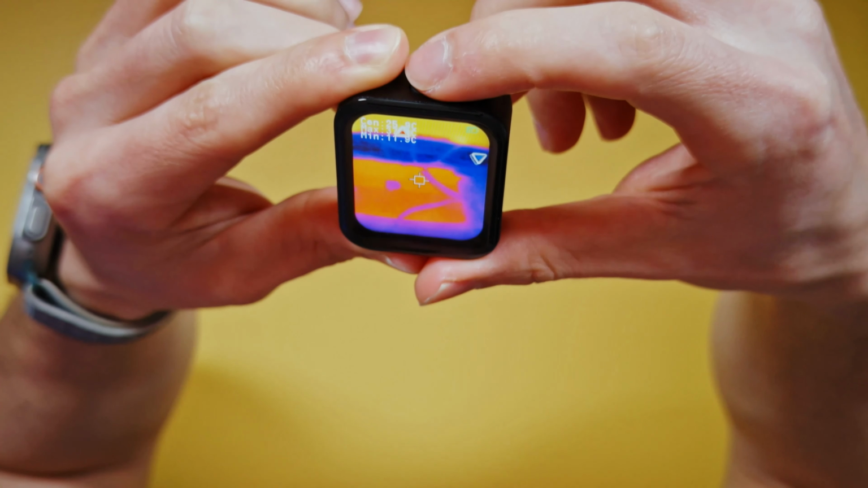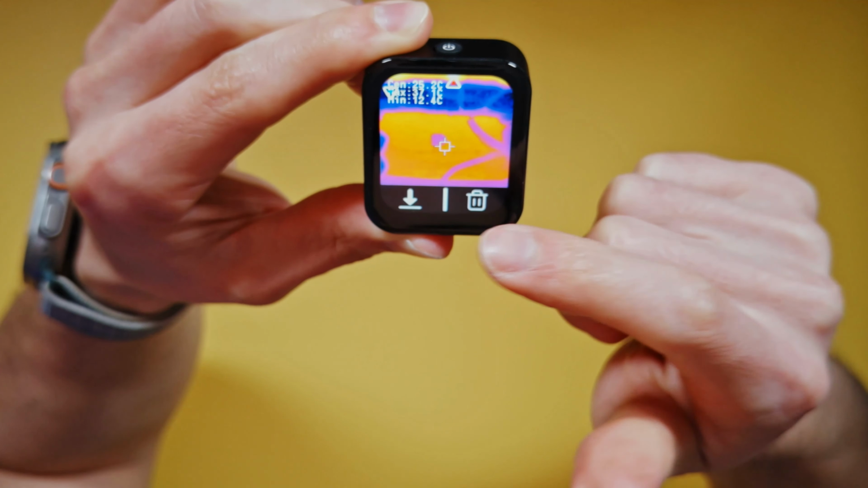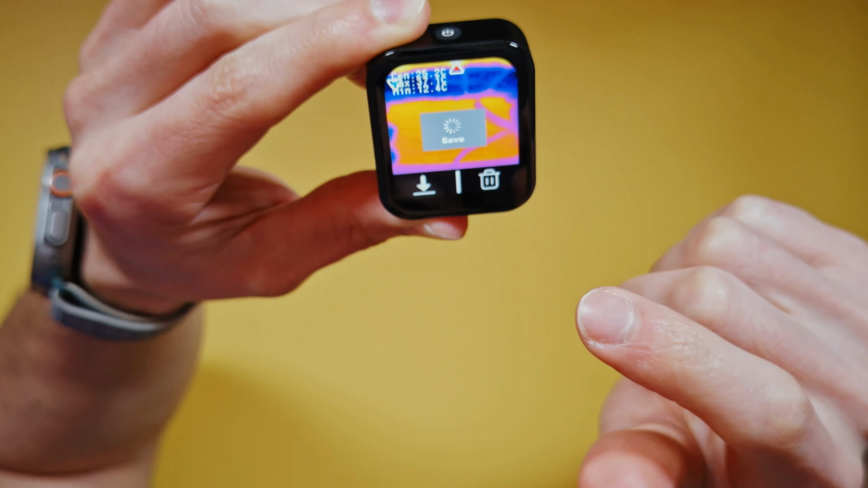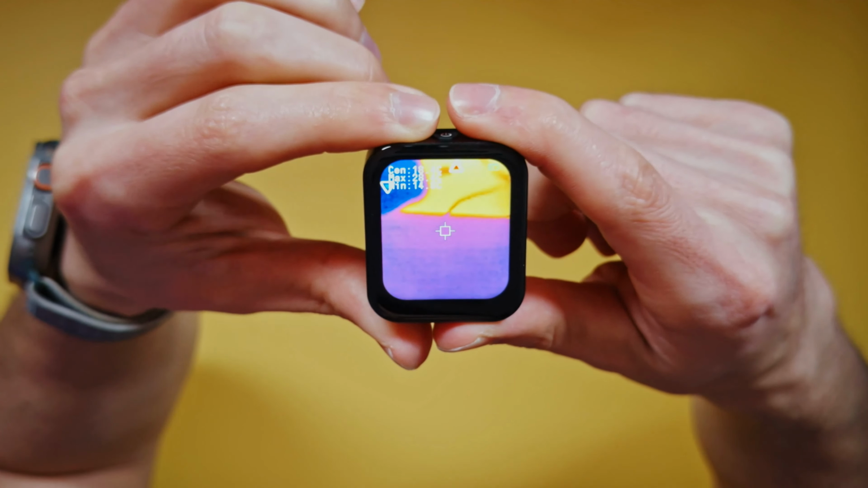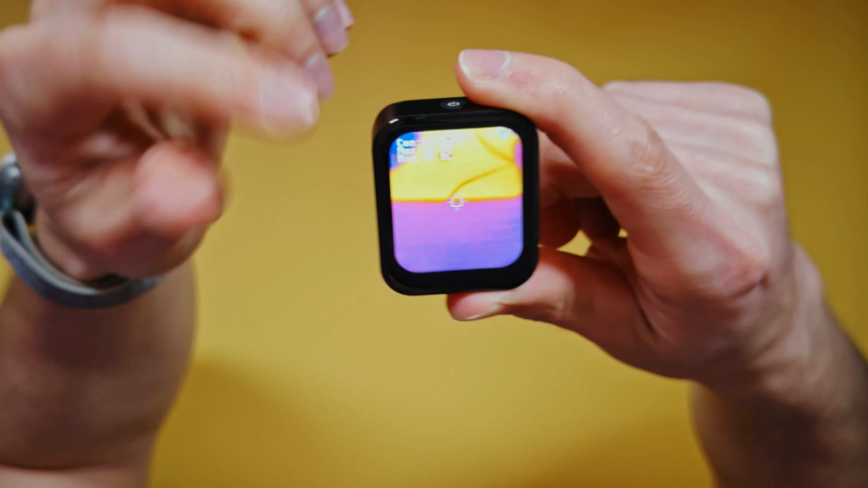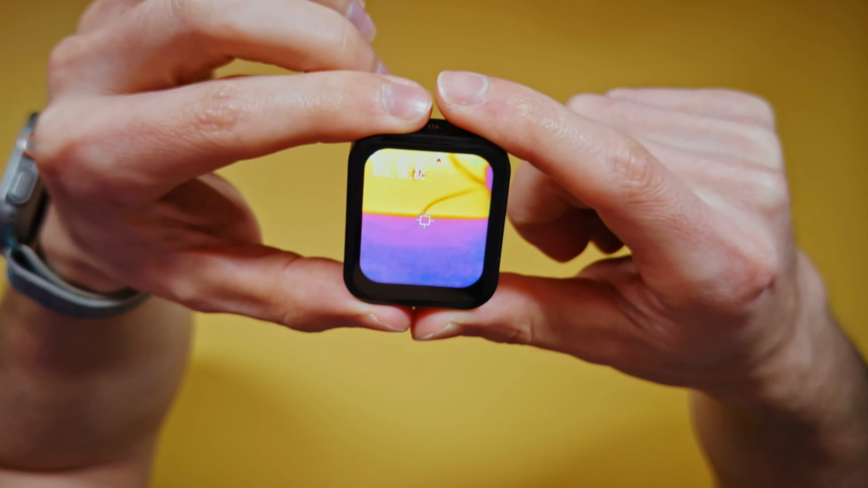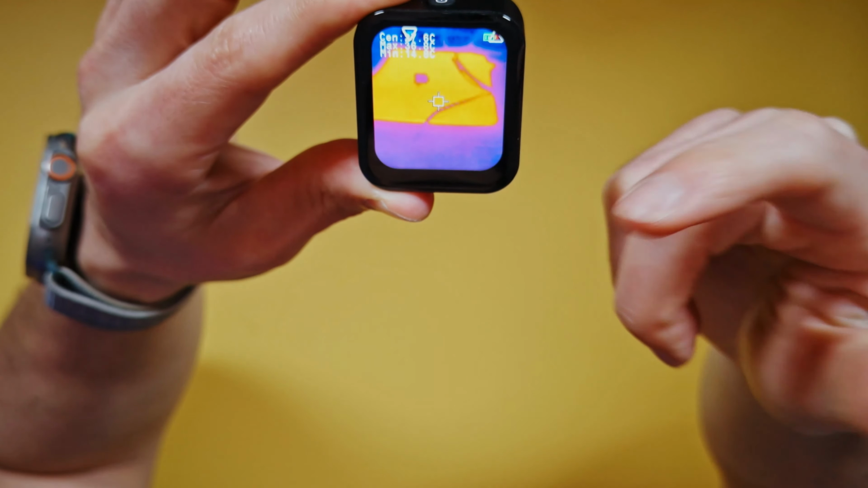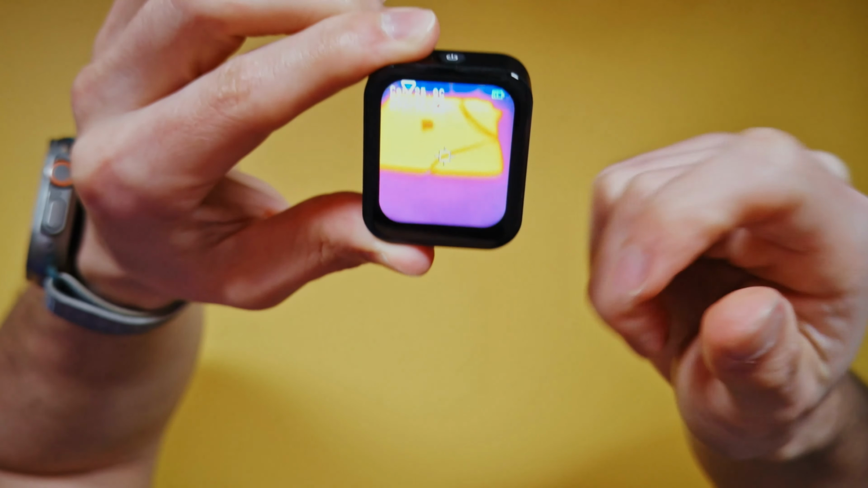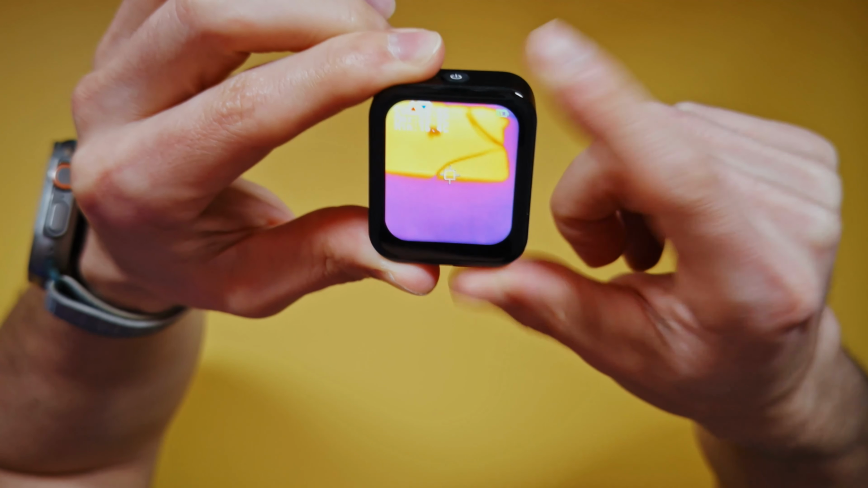And then one other thing that we have is the snapshot. If we just press the power button once, it takes a snapshot with the camera, and we can either trash it or save it. This saves onto the device, and then we can connect it to our Windows computer. Currently, we cannot use this device on Mac, so you will need a Windows computer if you want to be able to pull the images onto your computer. I wouldn't say that's a deal breaker though. What you could do is just take a snapshot with your phone of the actual screen if you wanted the actual imaging. So a quick little hack there.